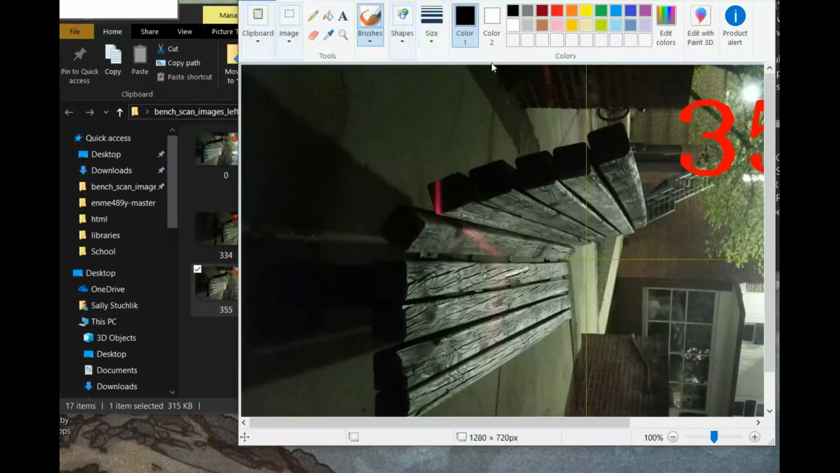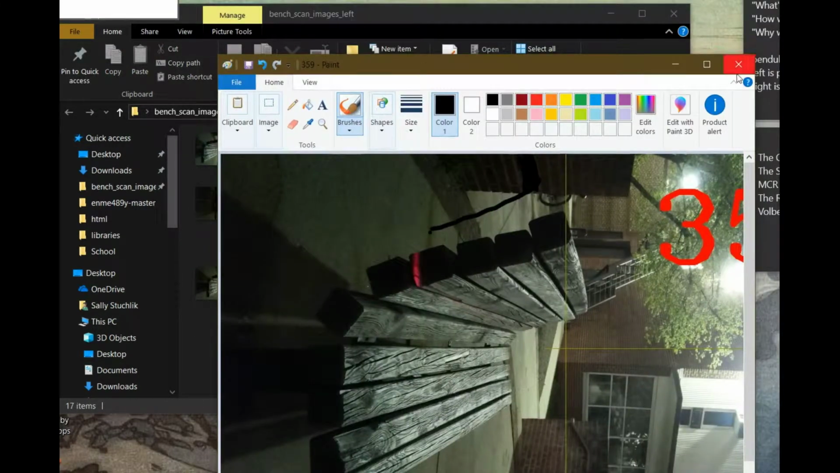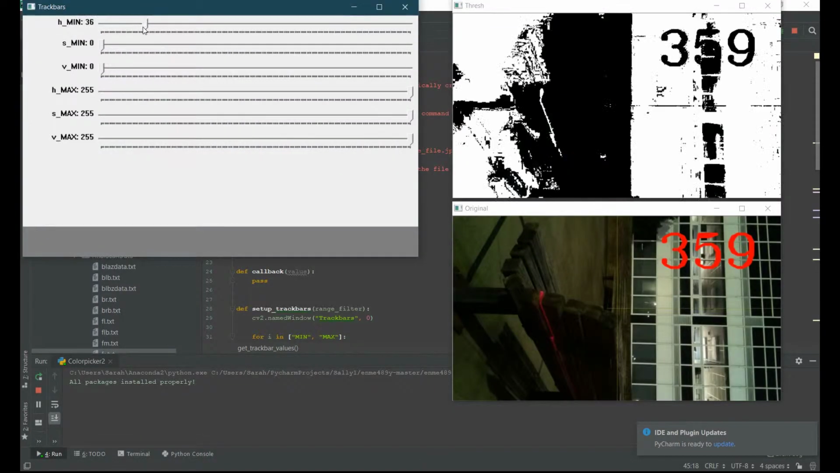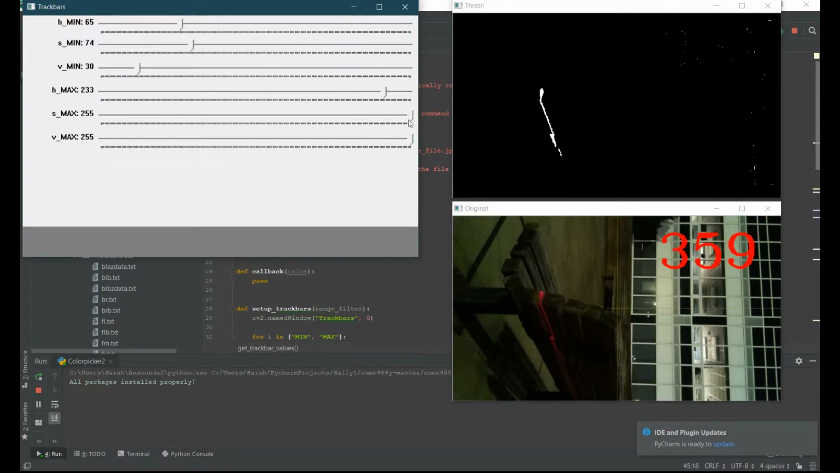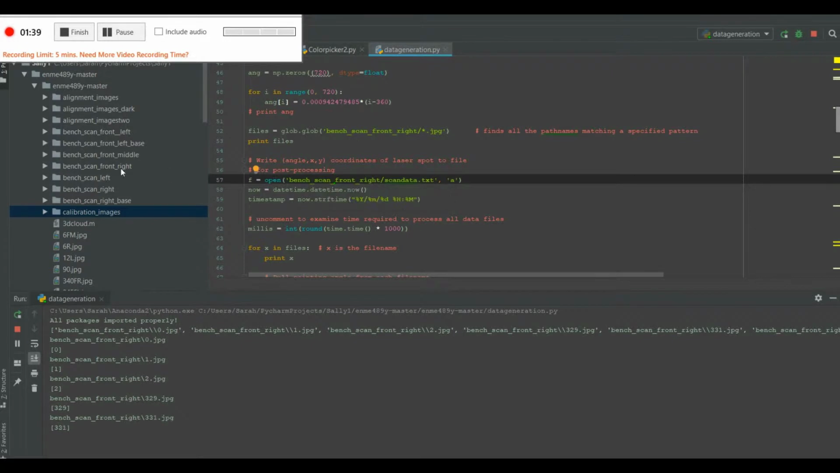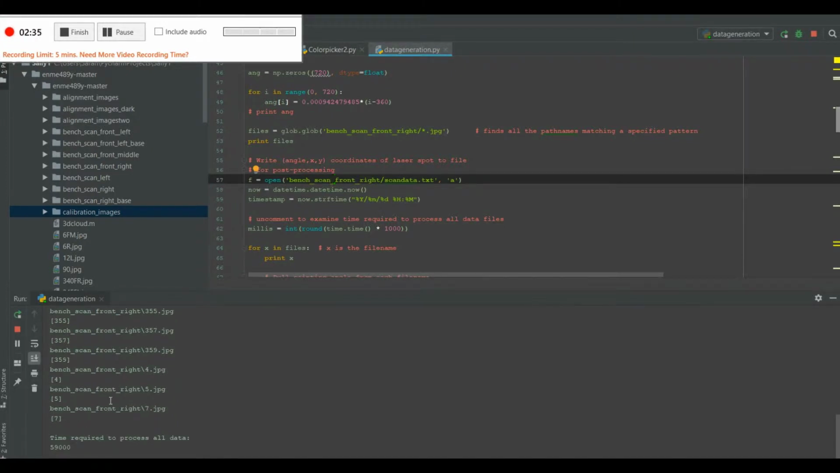The first step was doing a sort of ugly pre-filtering with Microsoft Paint. It wasn't elegant, but it worked to remove a lot of the excess red. The next step was to create HSV filters for each set of scans using OpenCV in Python. I ended up making 11 different filters total. The next step was to generate the data using the geometrical LIDAR technique using OpenCV and Matplotlib. This outputted a .txt file for each set of data.